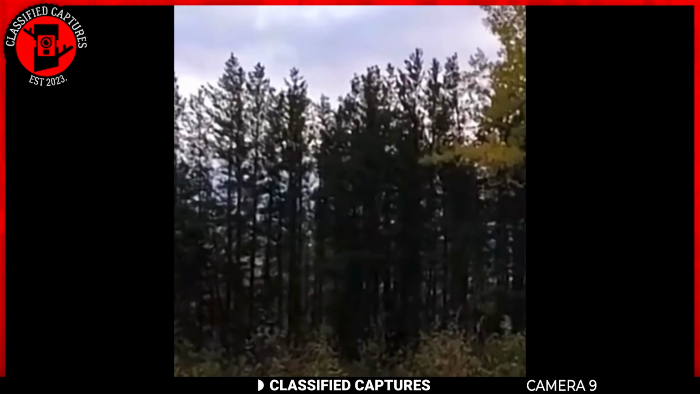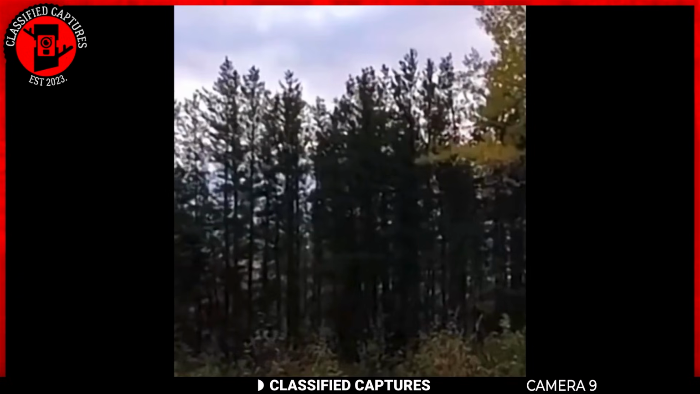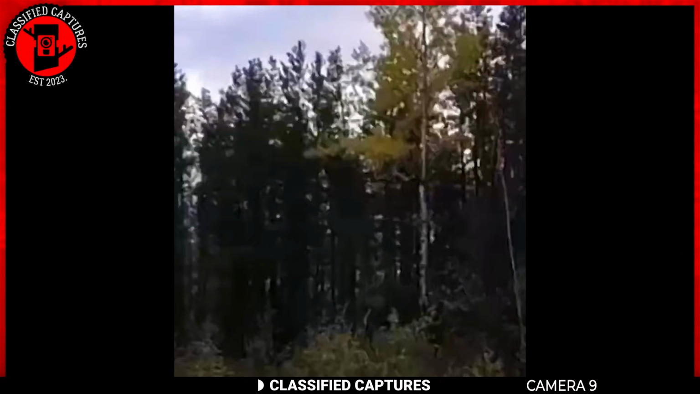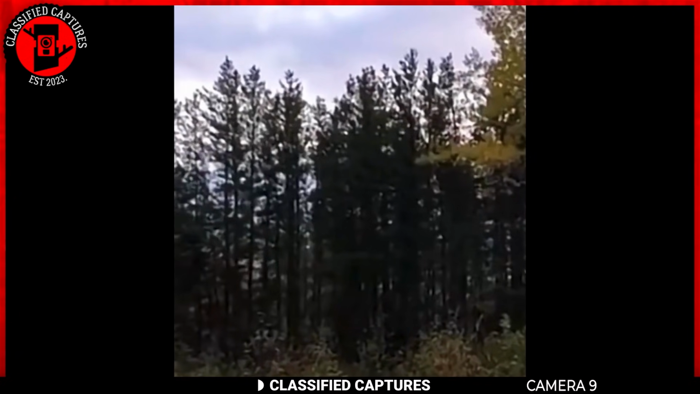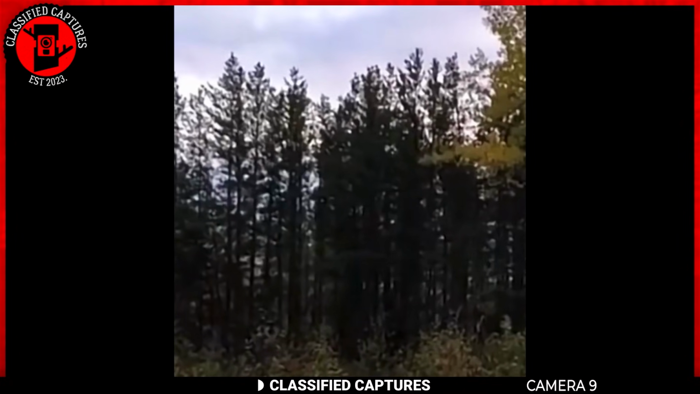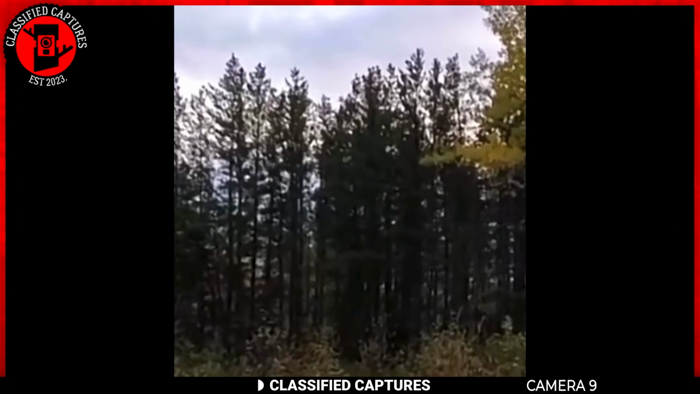While out in the woods, someone captured strange loud sounds echoing through the trees. They were deep, howl-like grunts resonating in a way that no known creature could be associated with. The eerie noise certainly adds an unsettling atmosphere to the forest.